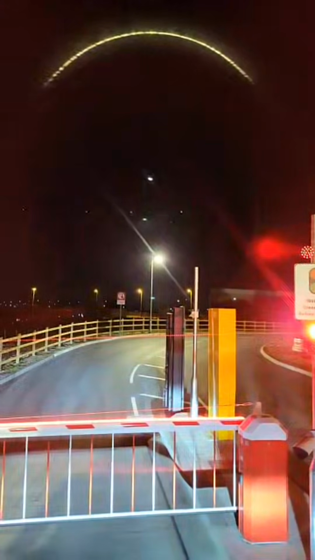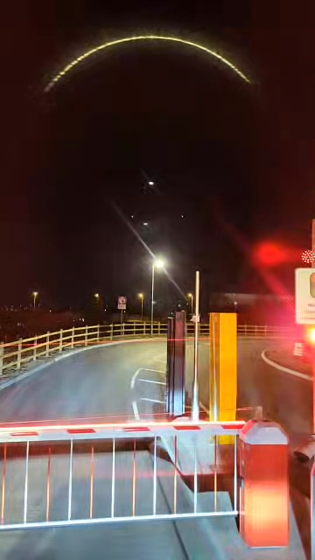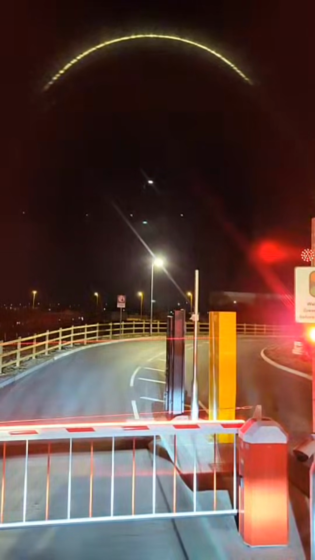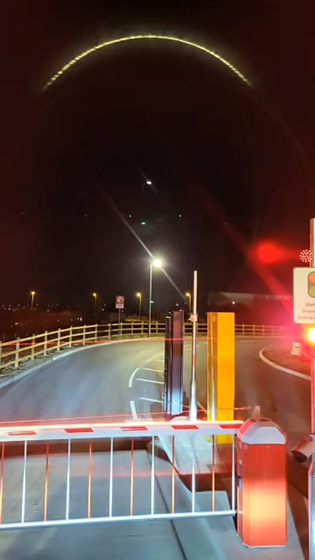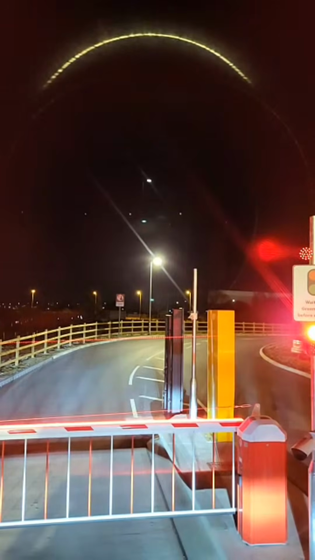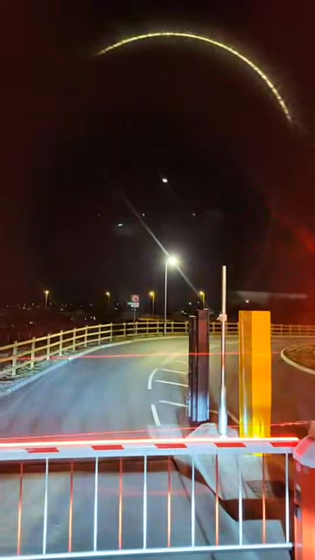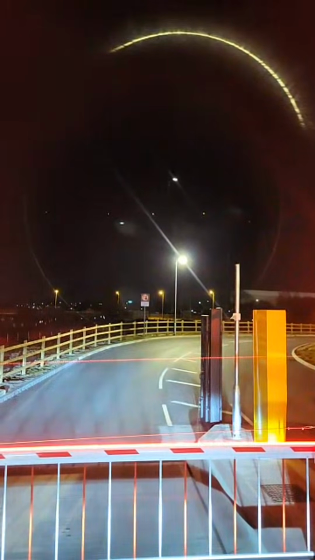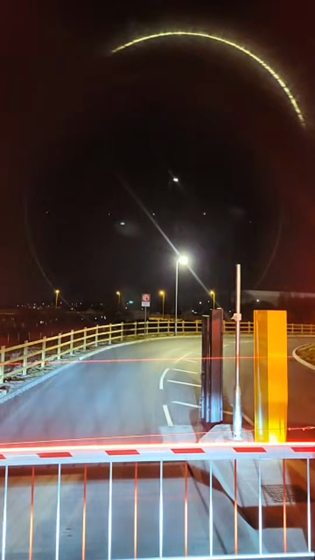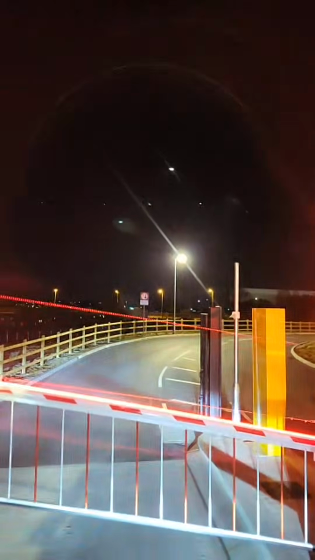Why is slow mode on? So that if I get any trolls, they won't be too annoying. Windy, no rain. Okay, that's nice.